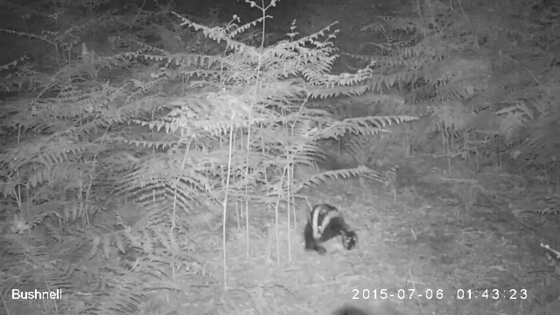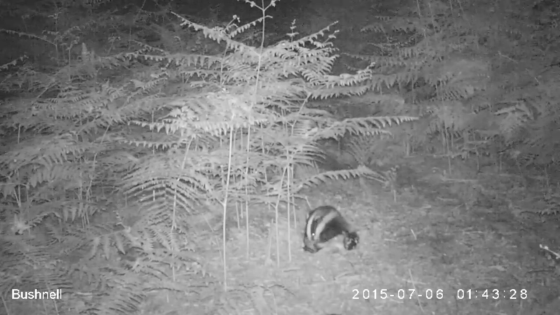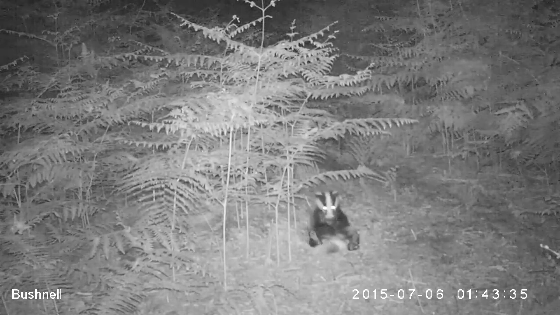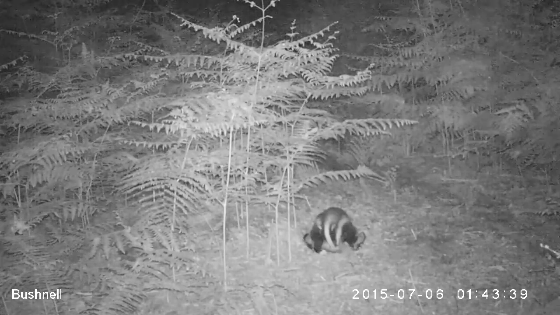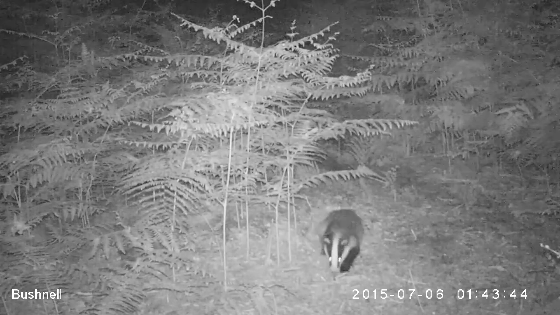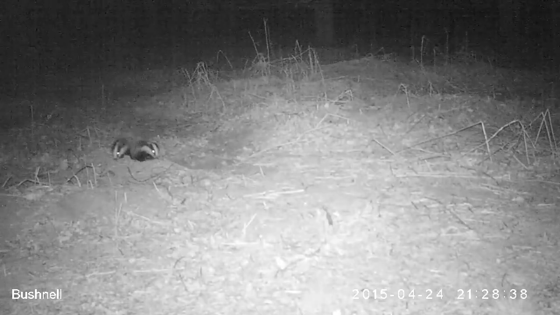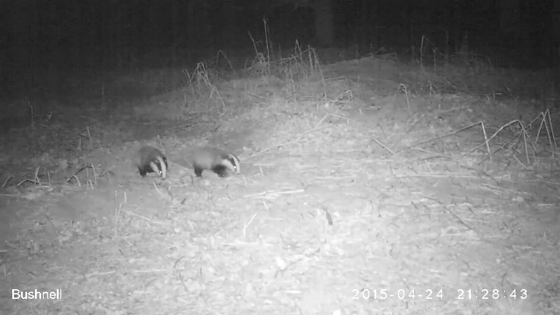Badgers spend also considerable time cleaning themselves. They seem to enjoy sitting on their backside while cleaning their belly and their tail. As with the foxes, we were quite lucky to witness badger cubs emerging for the first time from the set.